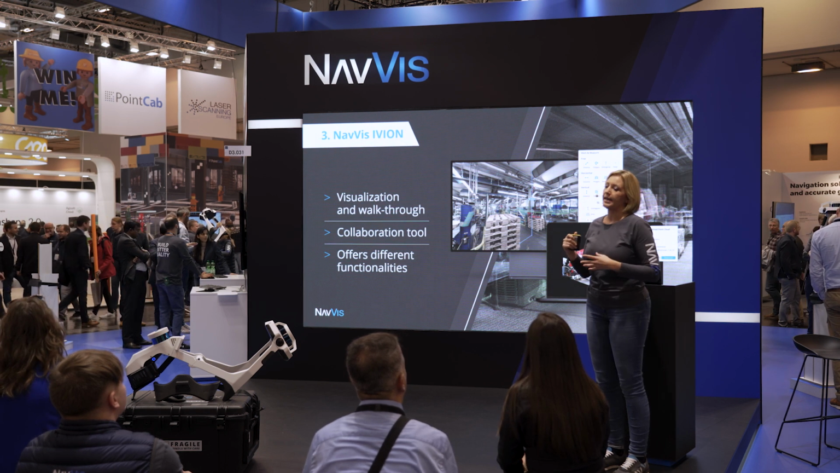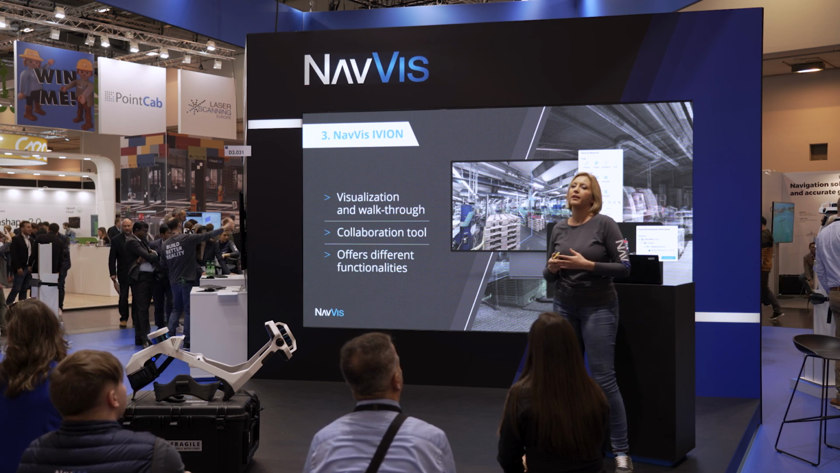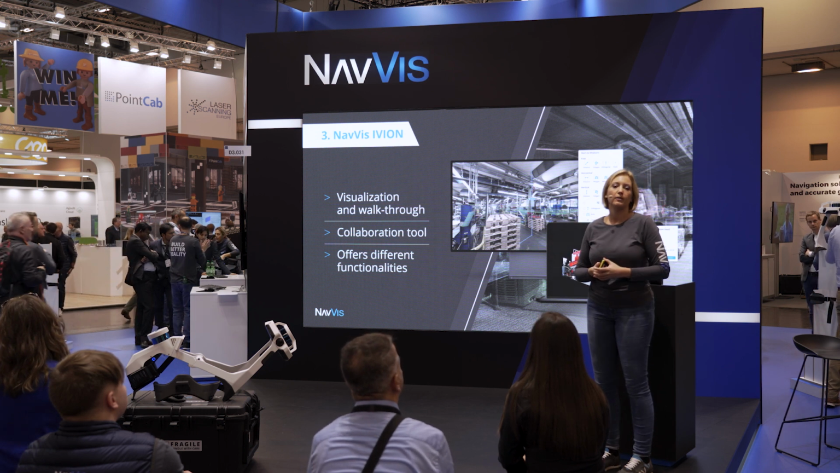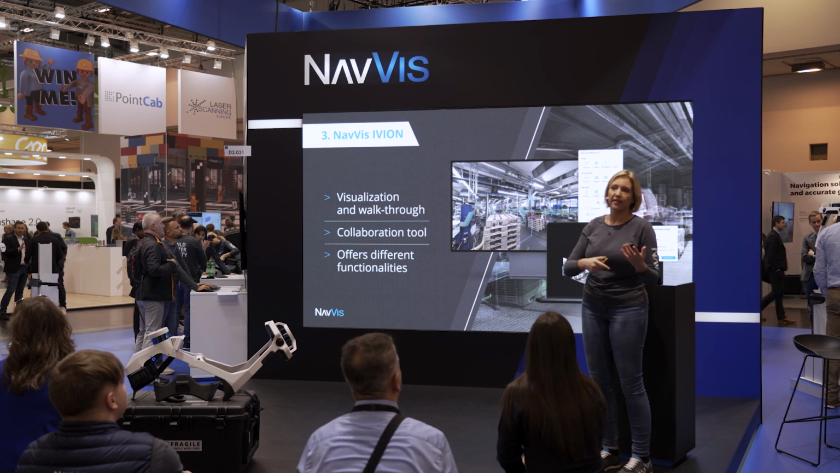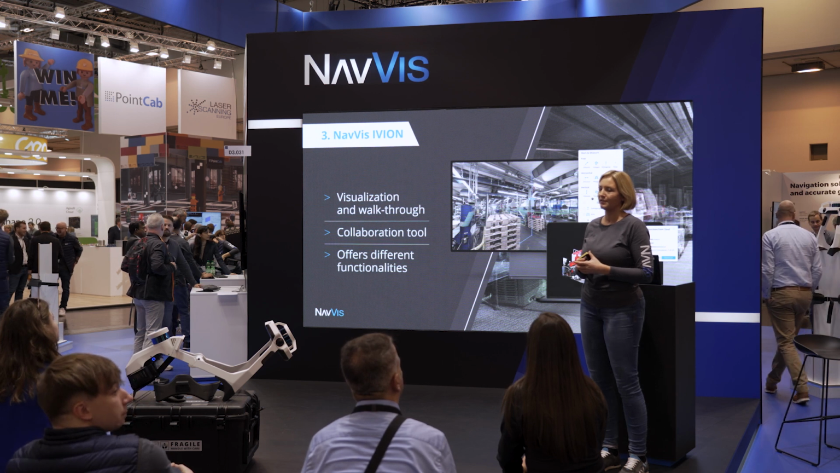The other functionality is mark and measure. You're able to measure anything you like: an area, height, a horizontal distance. And you can also save that and share that. For example, for architects, that's quite useful. They use this functionality a lot.